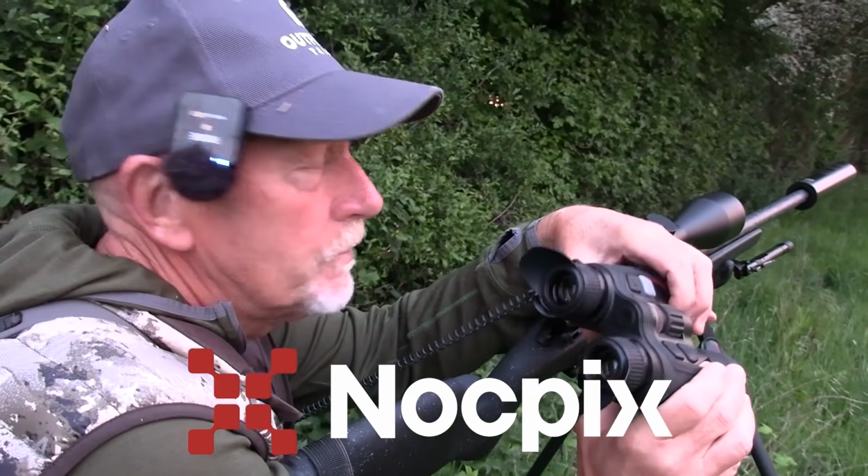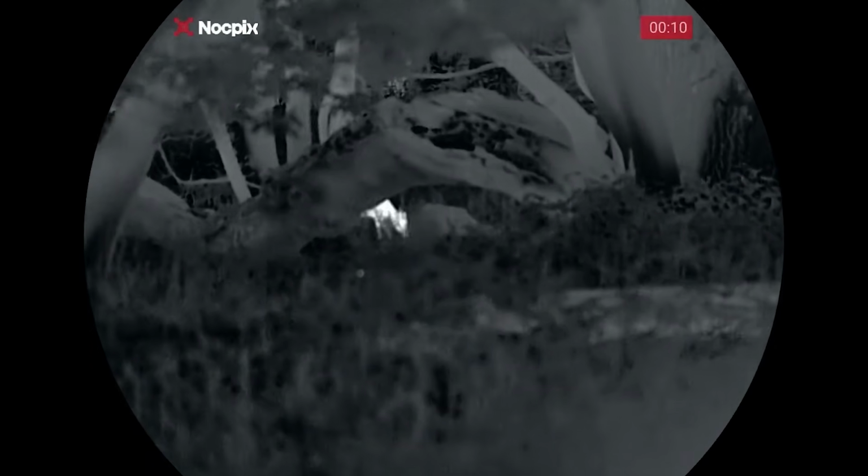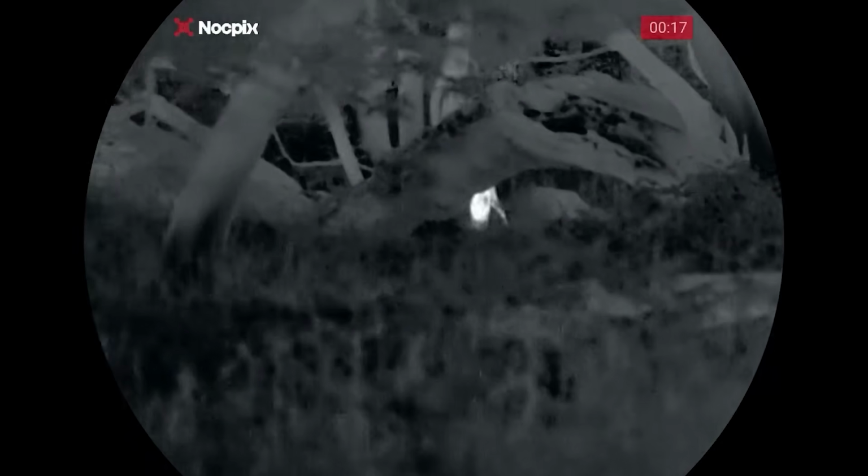Absolutely super impressed. You can actually positively identify the deer. Several muntjac moving around in this area this morning, first line, and I've got some of the footage on here so you'll be able to see that.